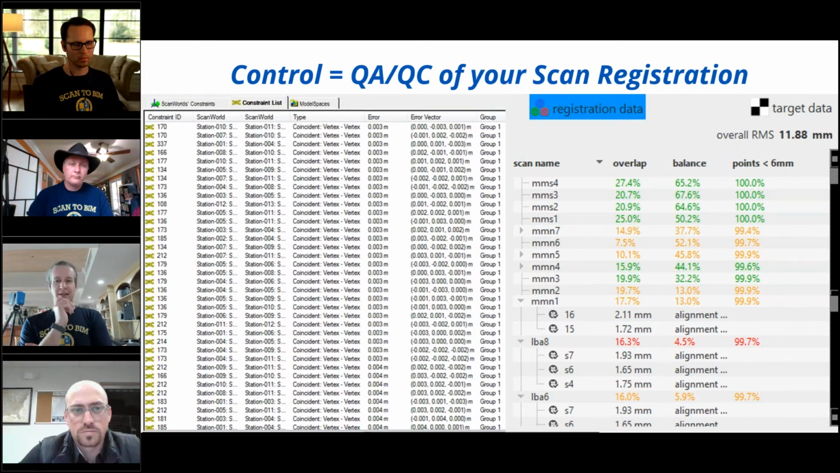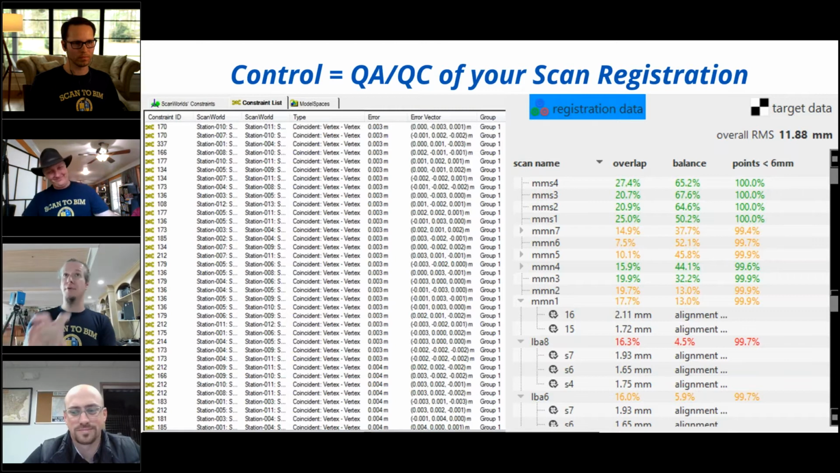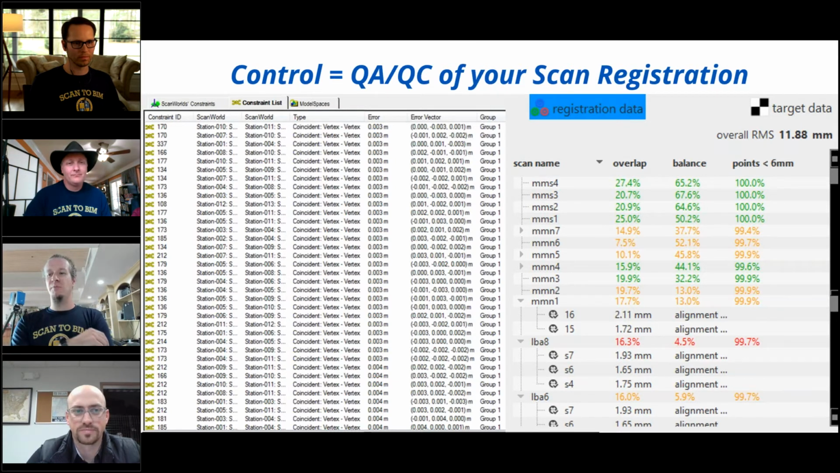And what I've got on the screen here is you can see the errors coming out of Cyclone, and then you can see the errors coming out of Recap. The errors in Recap are using things that mathematicians don't even fully understand: the root mean square error of the overlap of whatever random planes it picked in the two scans that match up, the percent overlap, the strength of figure, and then what percentage of points on those planes are within 6 millimeters. We don't know what the planes are because the algorithm never tells you that. Not all points, just the points on the planes that it picked. Nobody can look at this and trust it.